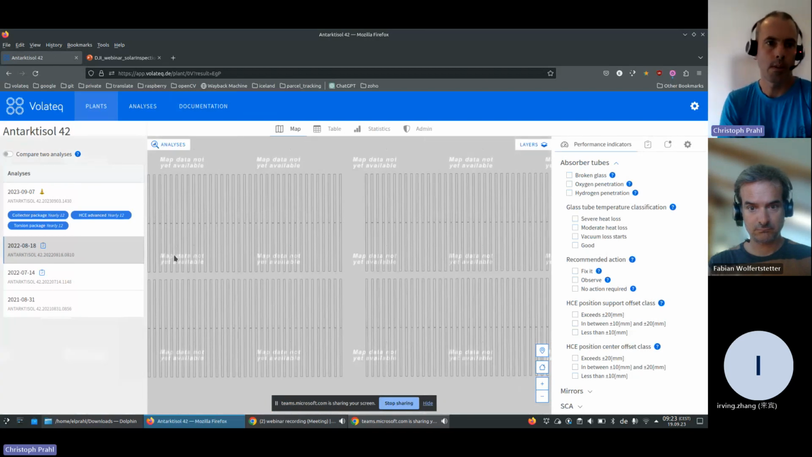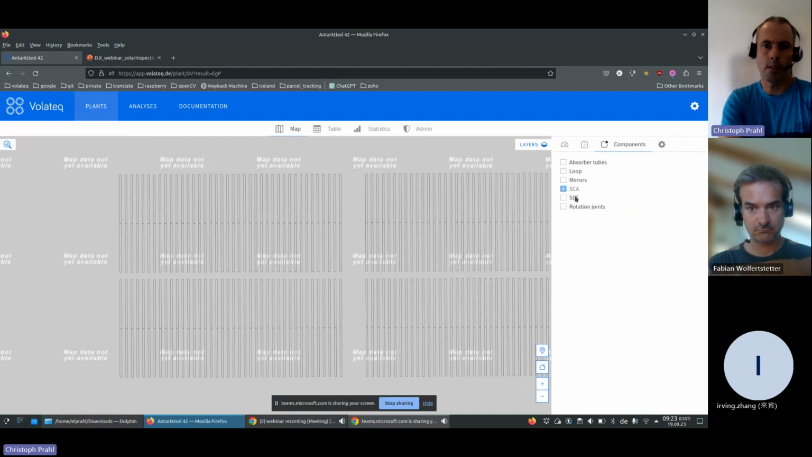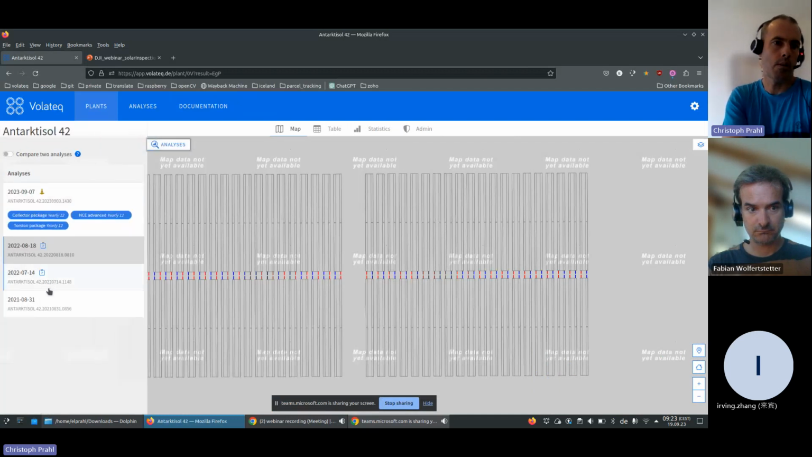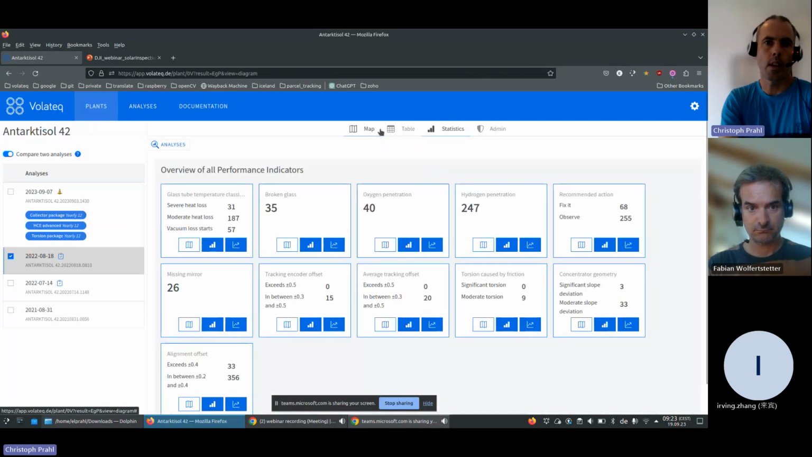What you see here is a digital twin of the plant, with different components. A plant, in this case a CSP plant, usually consists of loops, collectors, mirrors, absorber tubes. All these components can be shown. On the left side, we see different types of analysis. If a customer, for example, does a scan and another one later, we can have a comparison between these analyses. In addition to the map view, there's also the table view, and statistics can be shown on how different performance indicators have changed over time.